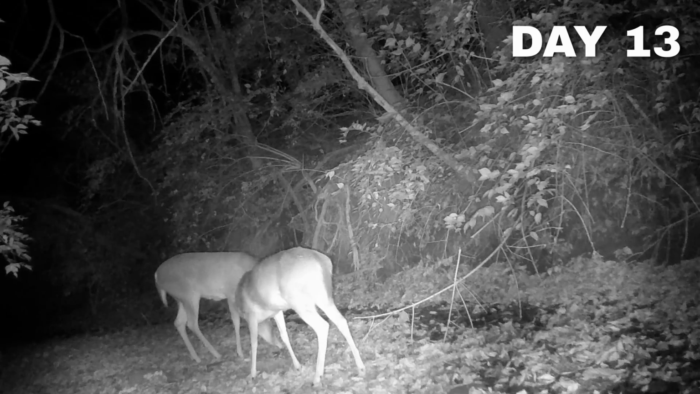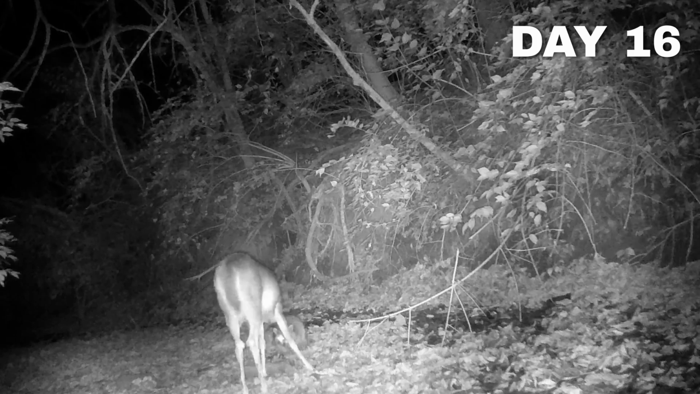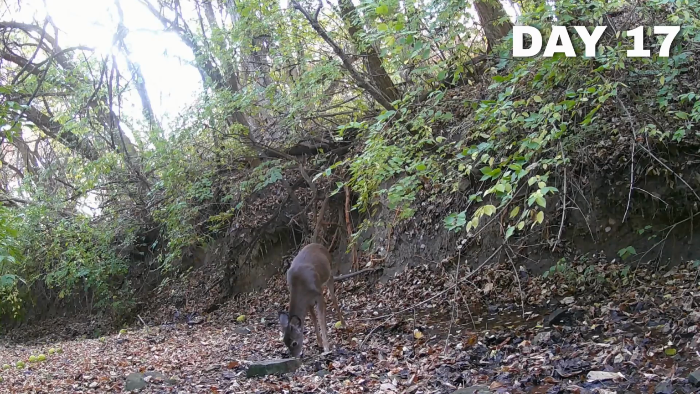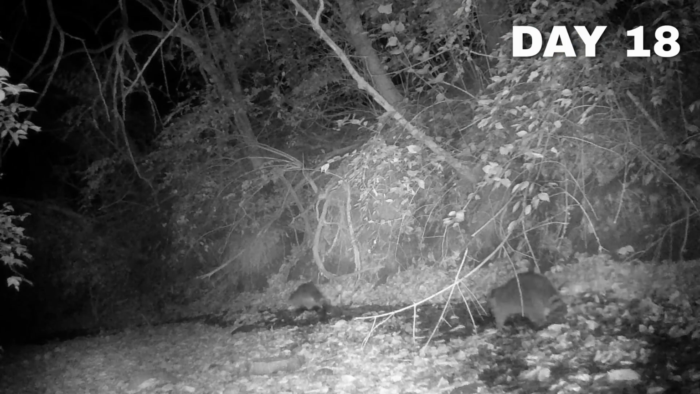On day 13 was the first time I saw 2 does eating together. The camera didn't catch anything on day 14 and 15, but on day 16, these 2 were enjoying the pile of food. On day 17, I caught a deer in the day for the first time, and on day 18, there were 2 raccoons walking along the creek.